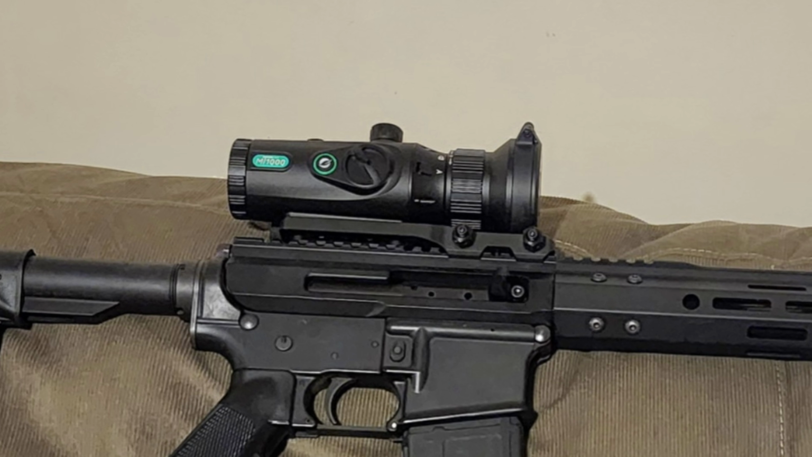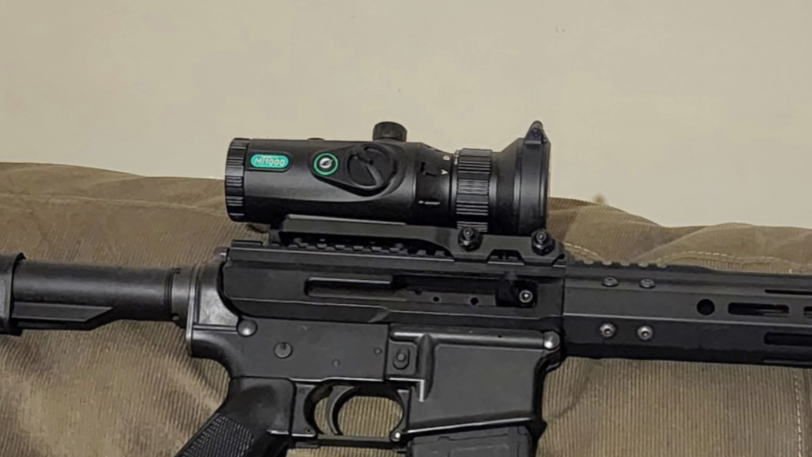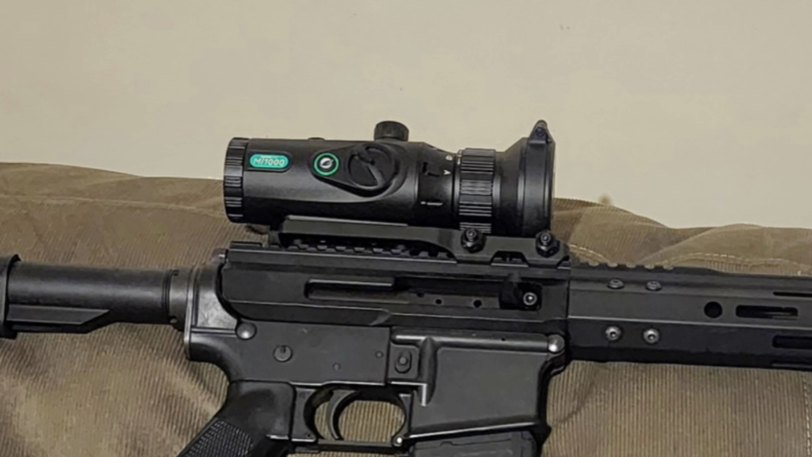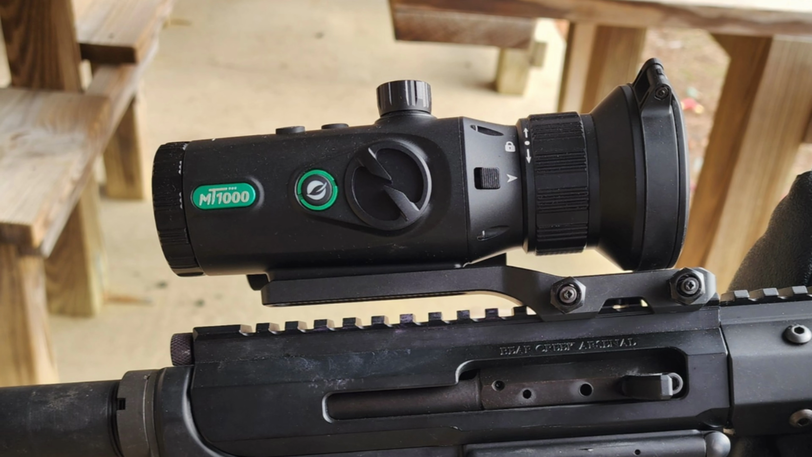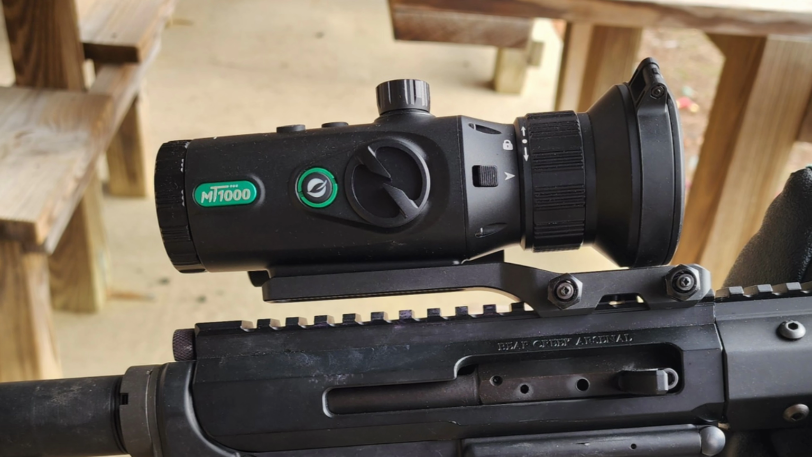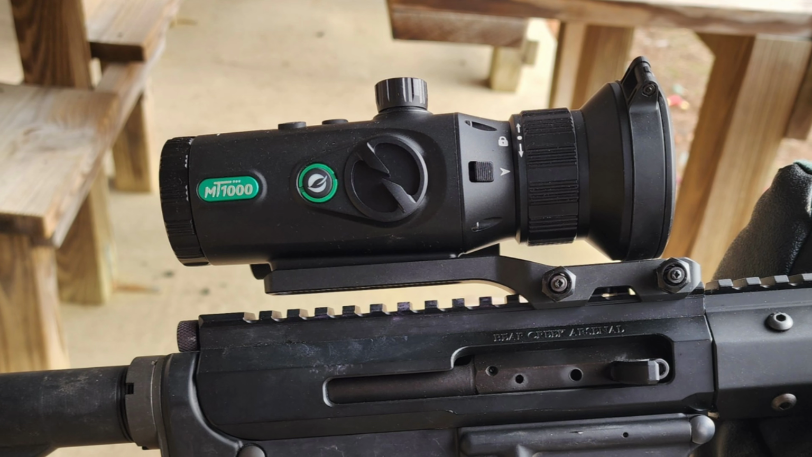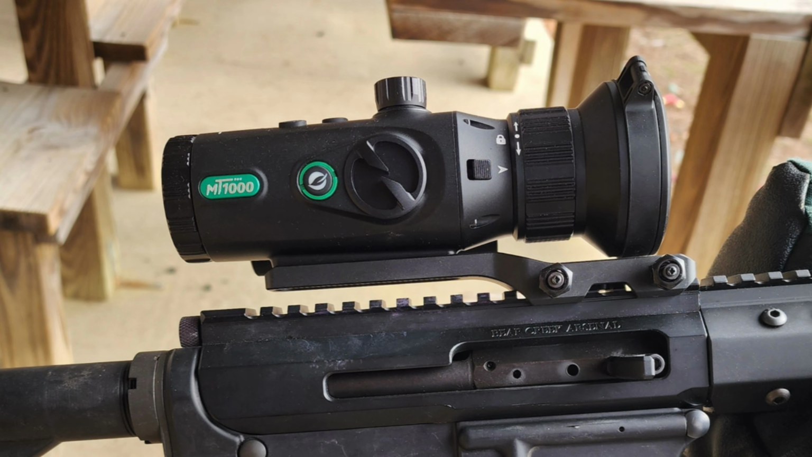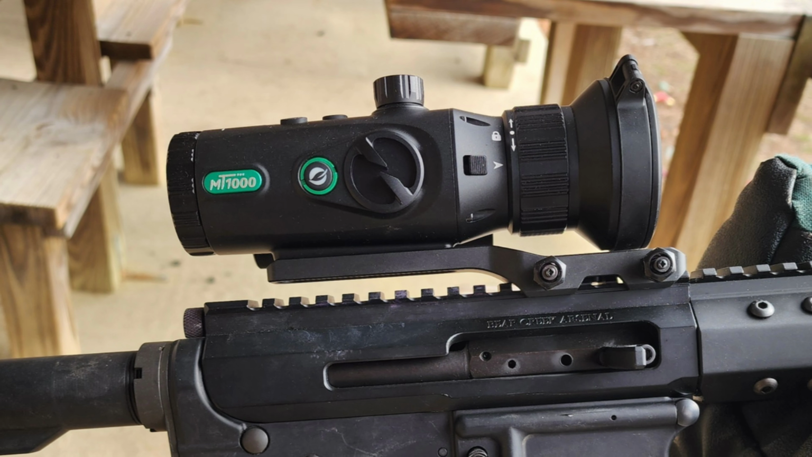And this one has a ton of features that others won't. Some will, some won't. But like being able to change your reticle color, being able to change the reticle itself, being able to change between first focal plane and second focal plane, and then it has a ballistics app in it, a calculator where you can store, what was it, I think 6 different profiles. It's got the one-shot zero, so all kinds of options with this thing.